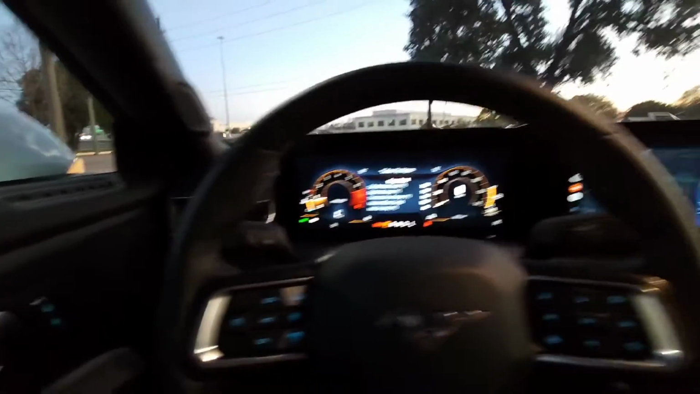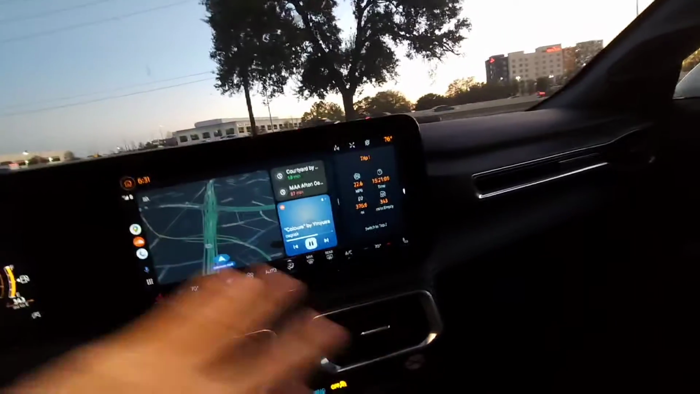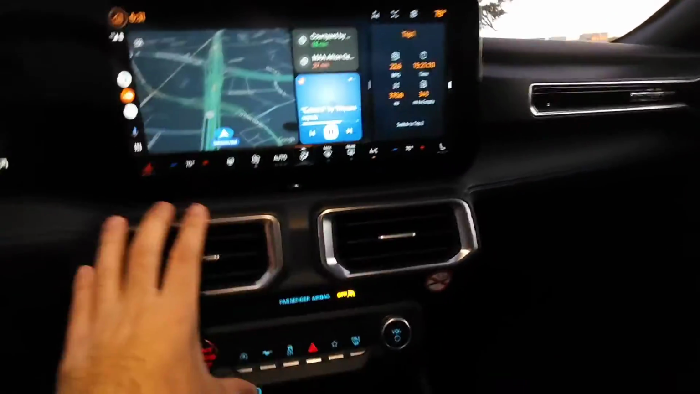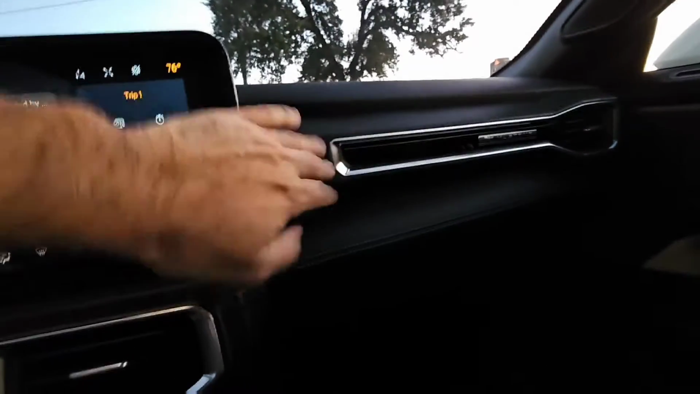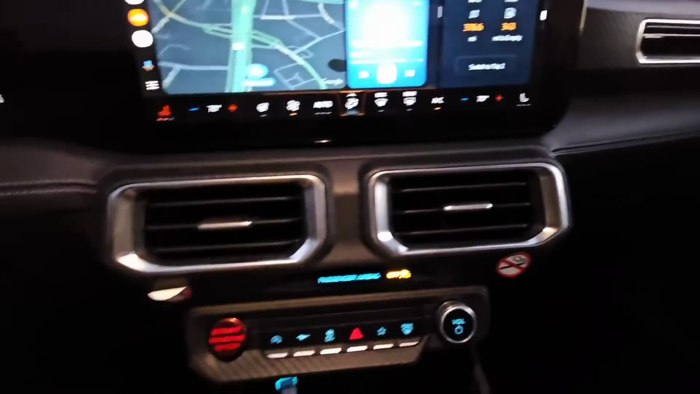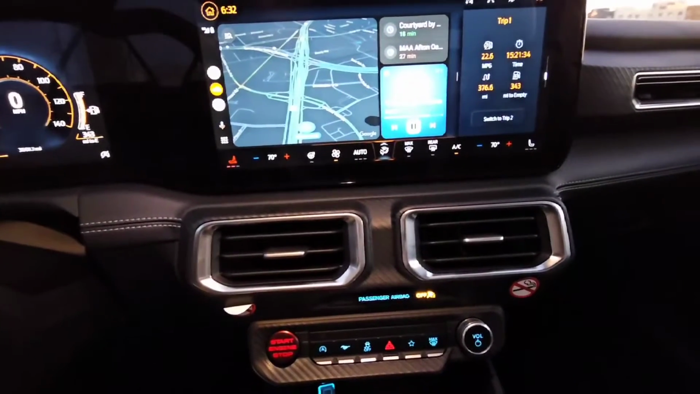But now that it's changed to all electronic, some of the dash components have really changed. It makes it feel like more of a Dodge type of, especially this right here kind of reminds me of a Dodge. It never used to be like that. And then you used to have switches down here, but now it's just buttons. It's like Dodge and a Chevrolet.